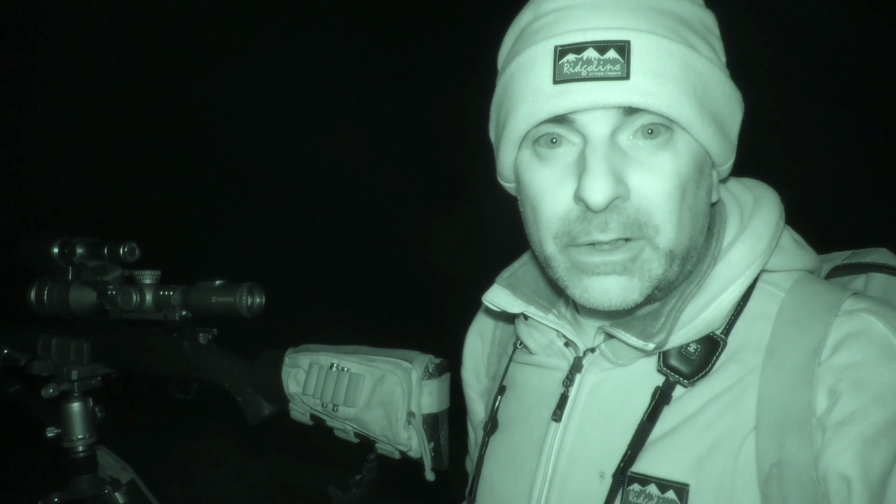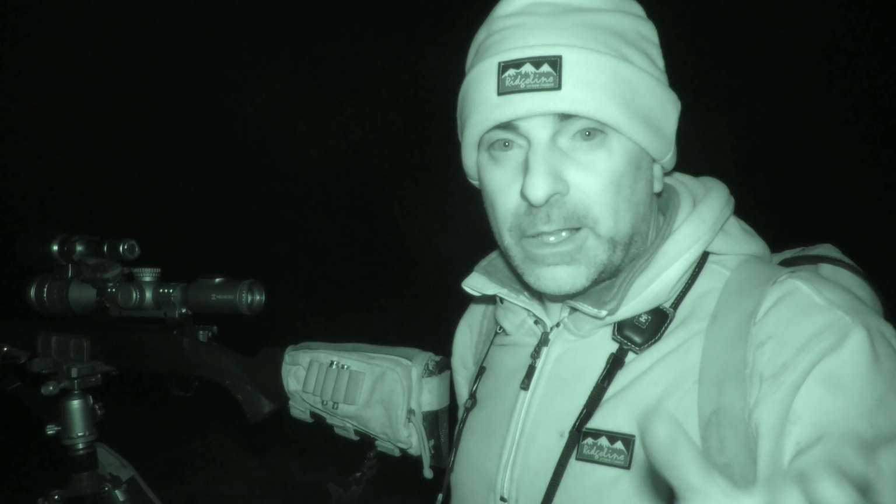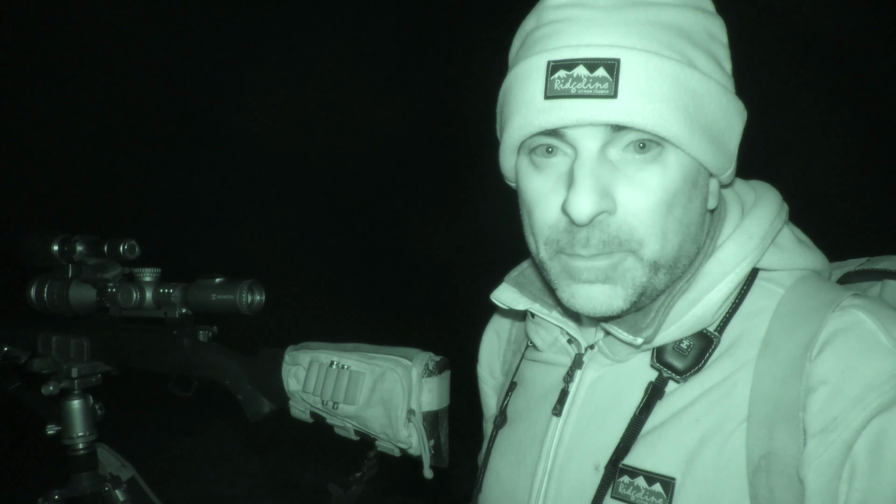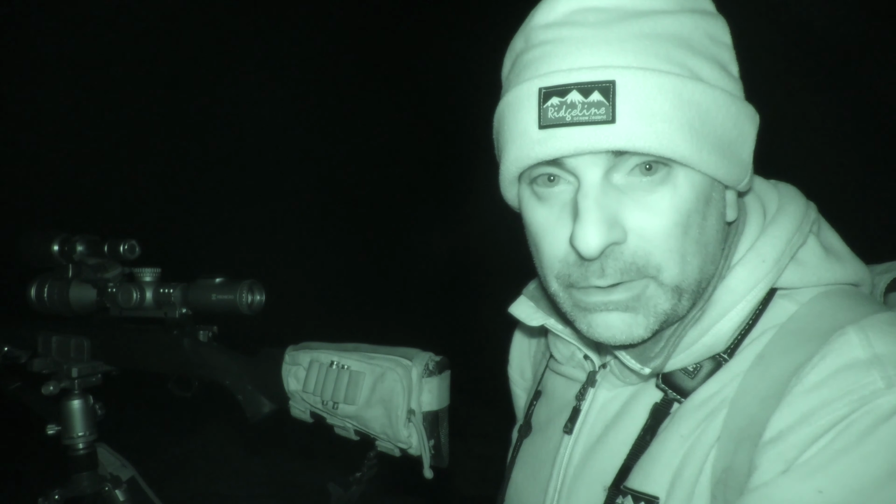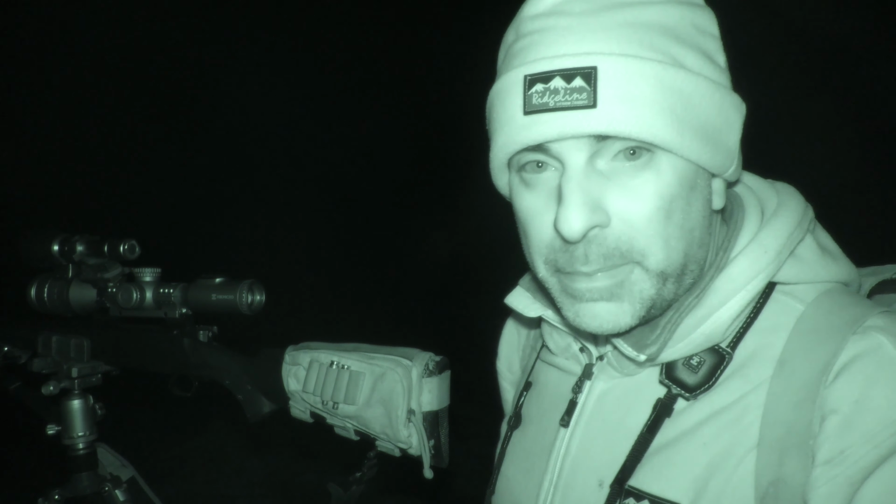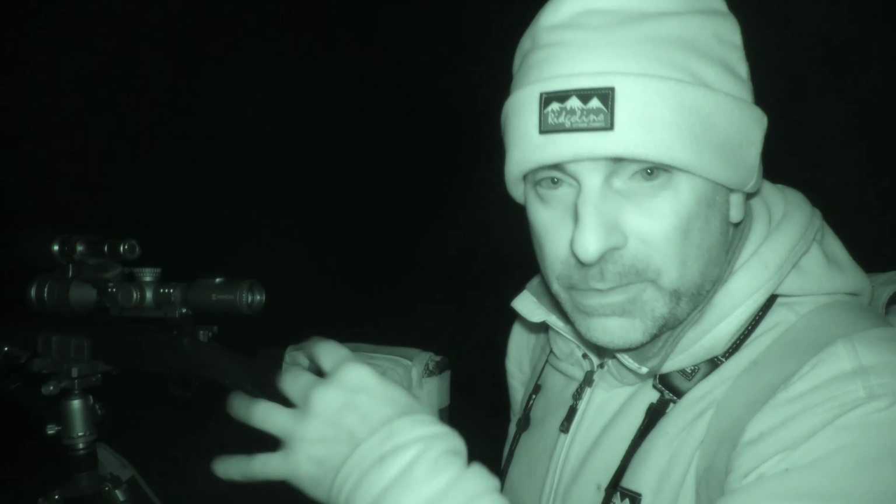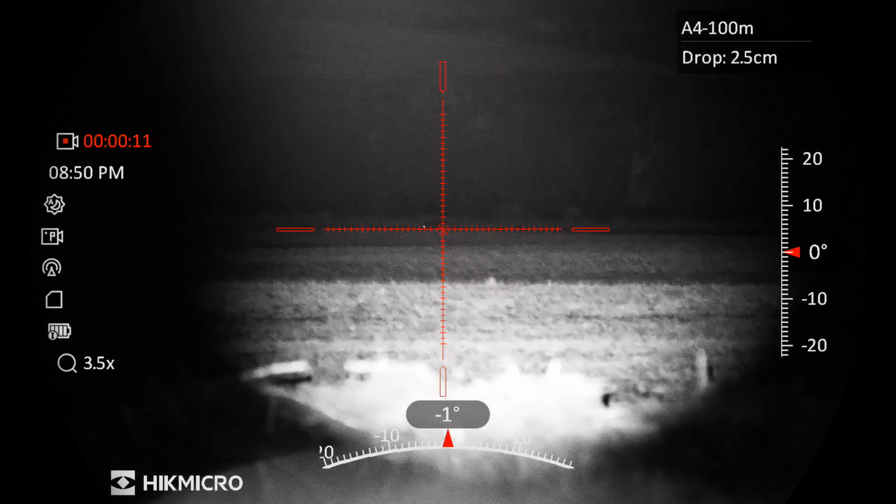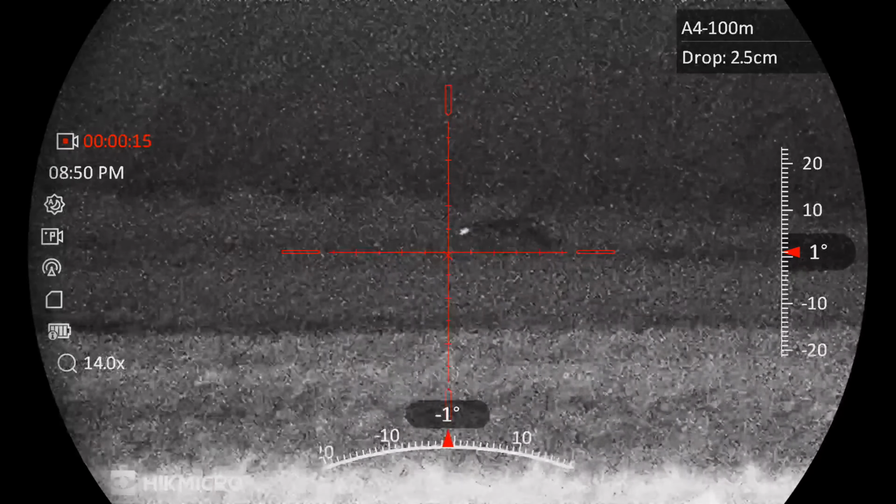Well, that was a good start. I've come out of the car park bit there just by the road and walked out to this bit of ground, had a quick look round with the thermal, and sure enough there's a fox hanging around. At the time he was going up and down this bank of this little river here, so I walked along the path here and he went out further back. When I got level with him, he was right over the other side of this field, probably about 300, give or take, 300 yards away.